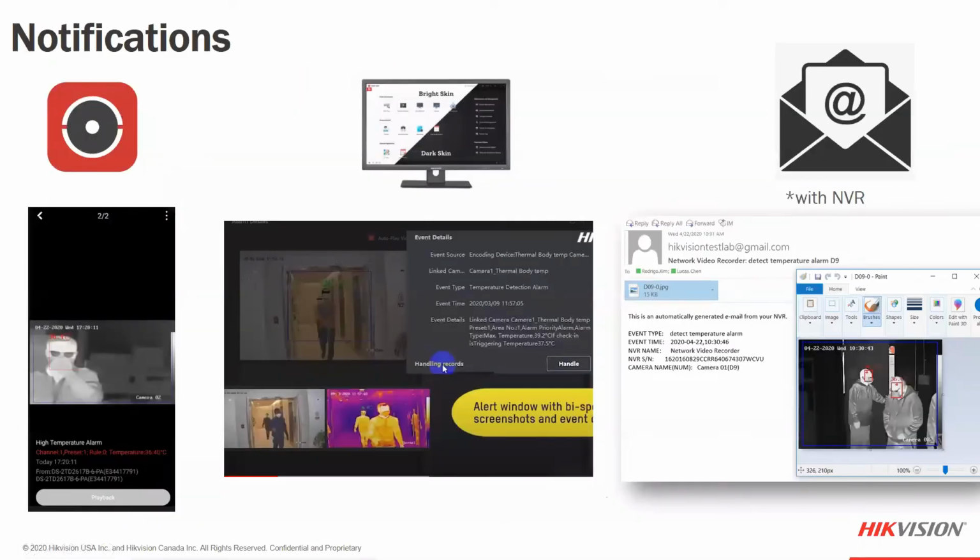So other notifications now, Hik-Connect. Using the camera by itself, we do have the Hik-Connect app, which will give you a temperature alarm reading from the camera. The camera will send you a thermal image as well as a visible light image to showcase the high temperature alarm event. You just saw an example of the iVMS 4200 software that can display that. And then we have an example of the email that would come from the NVR side, and that would give you a picture or image of what was happening.